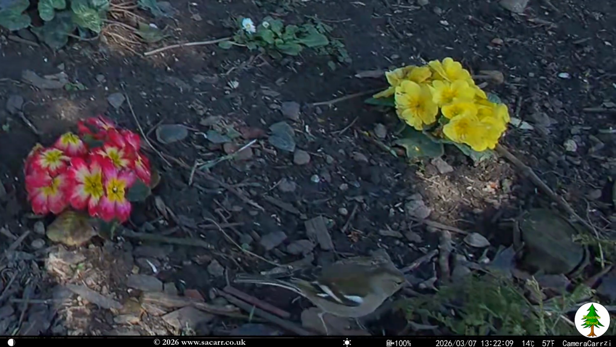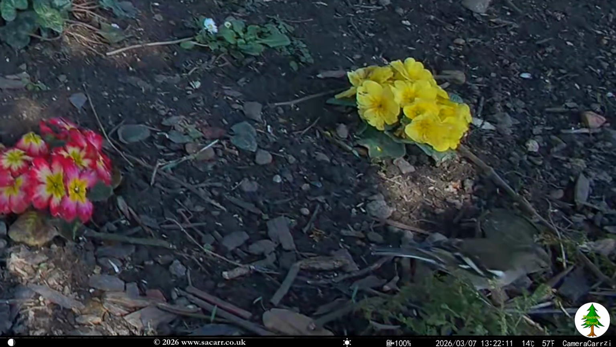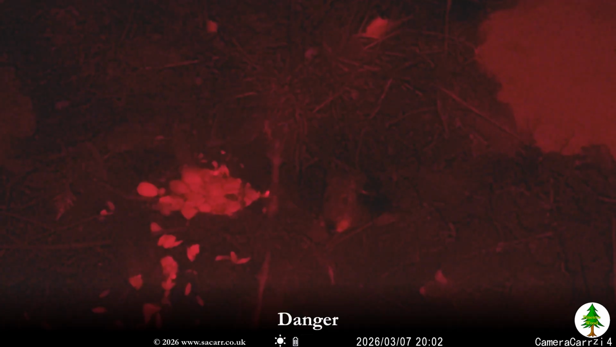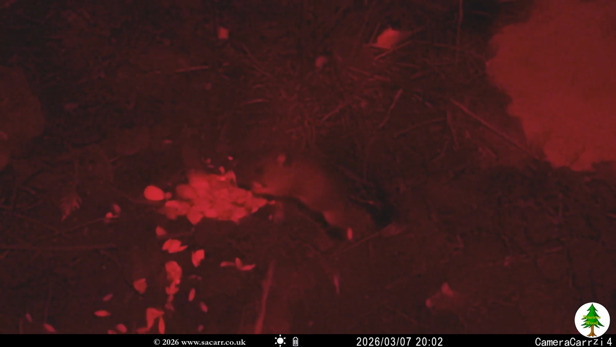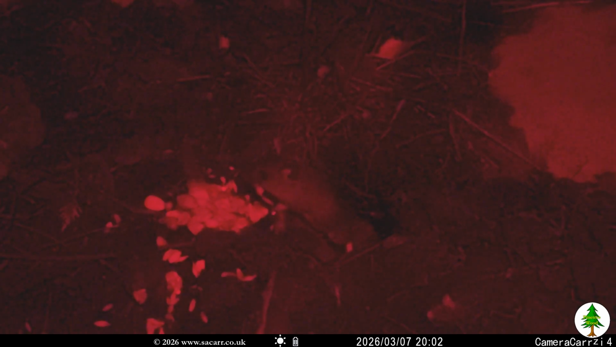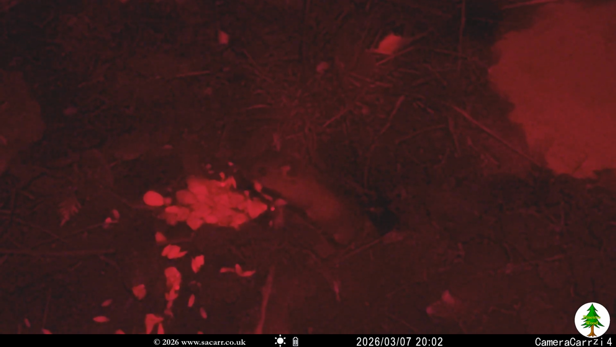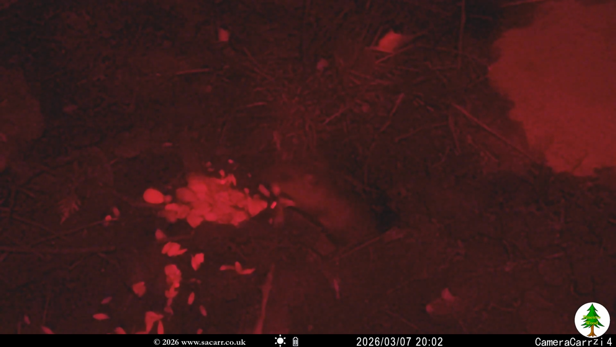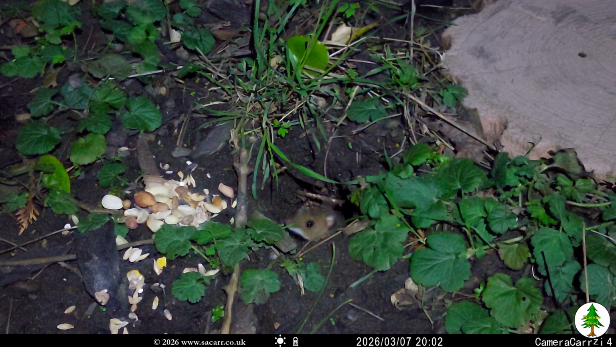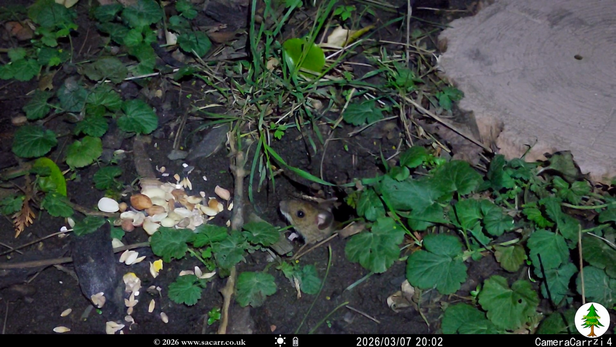On the evening of the 7th, I went to put some food out and saw a mouse at one of the burrow entrances. I sprinkled some seed and nuts near the hole and then waited. The phone video wasn't great under my red torchlight, so after a little while I switched the torch to white light, hoping it wouldn't scare the mouse away. It didn't.